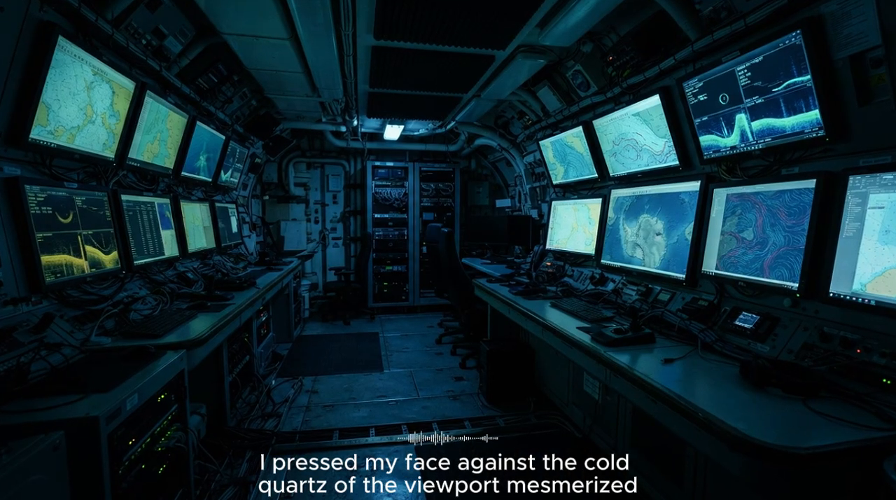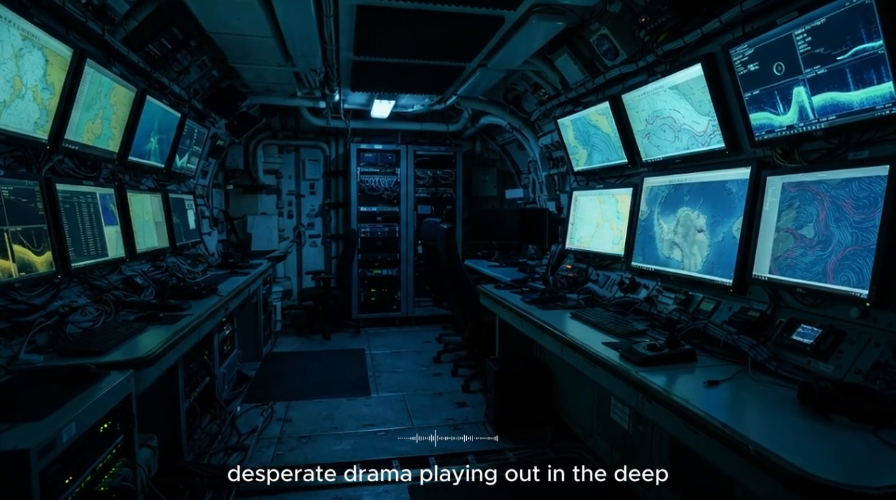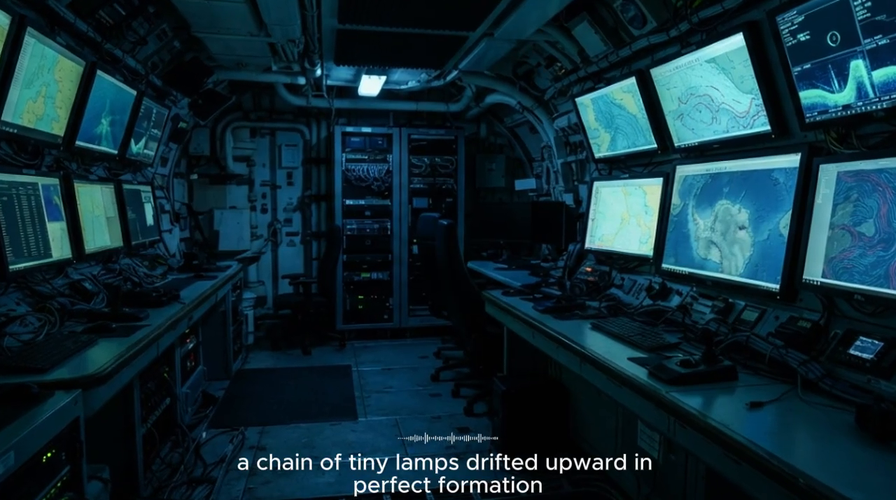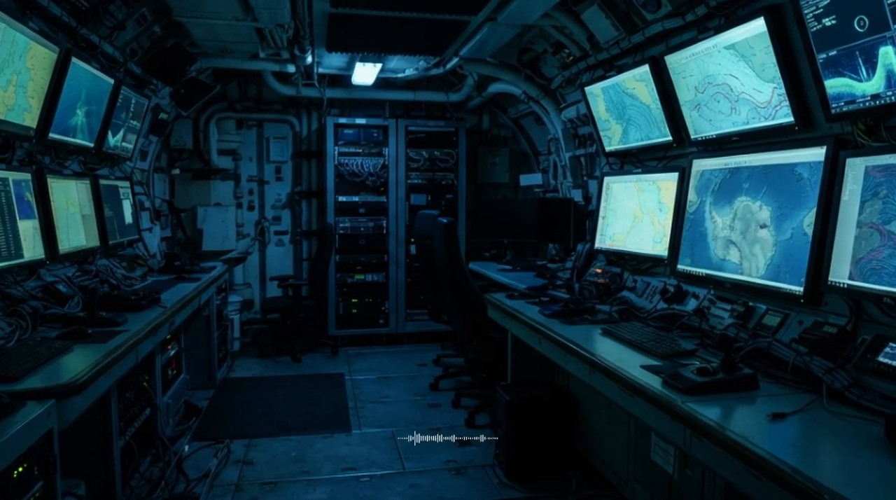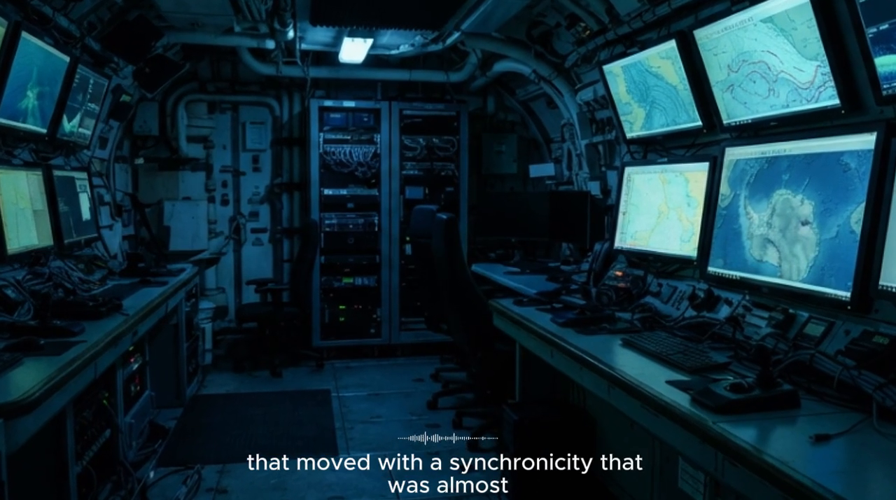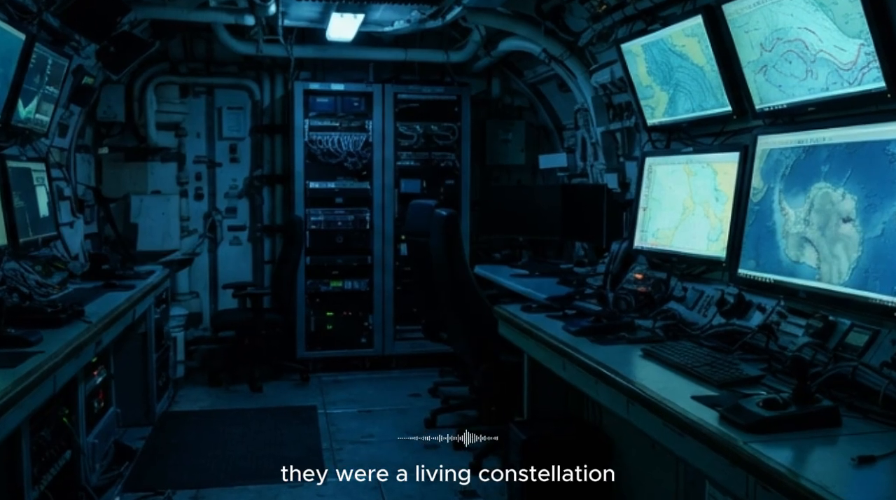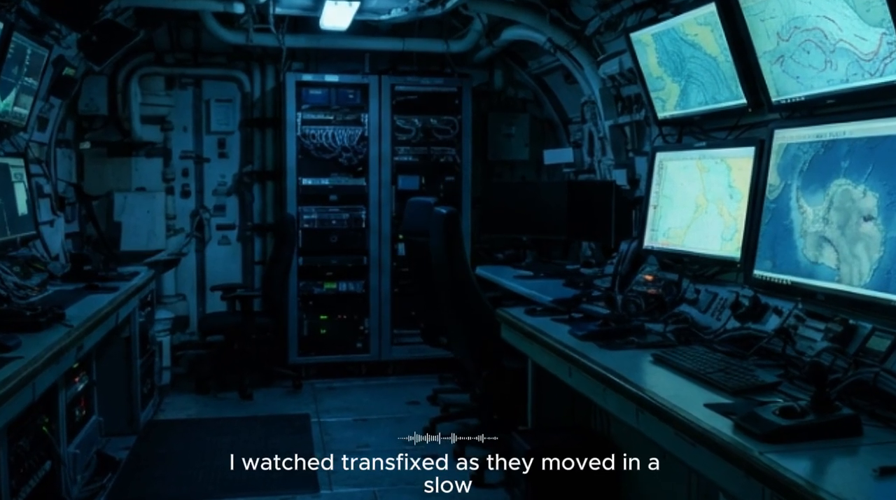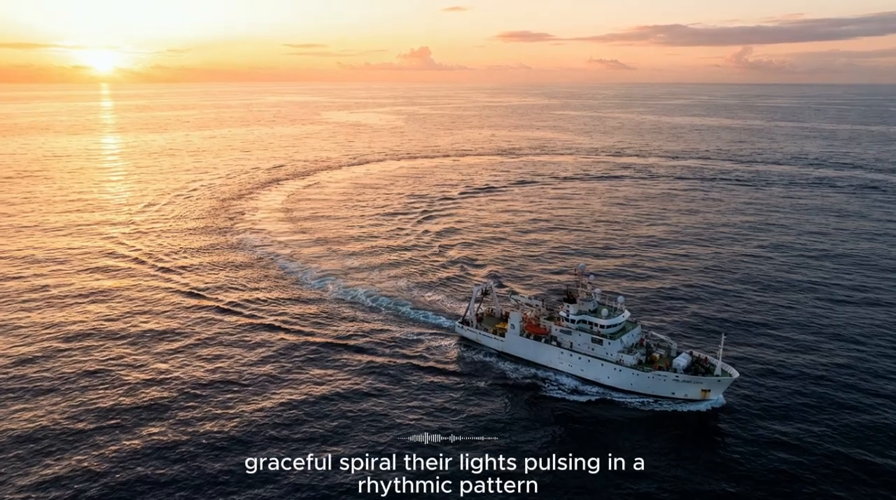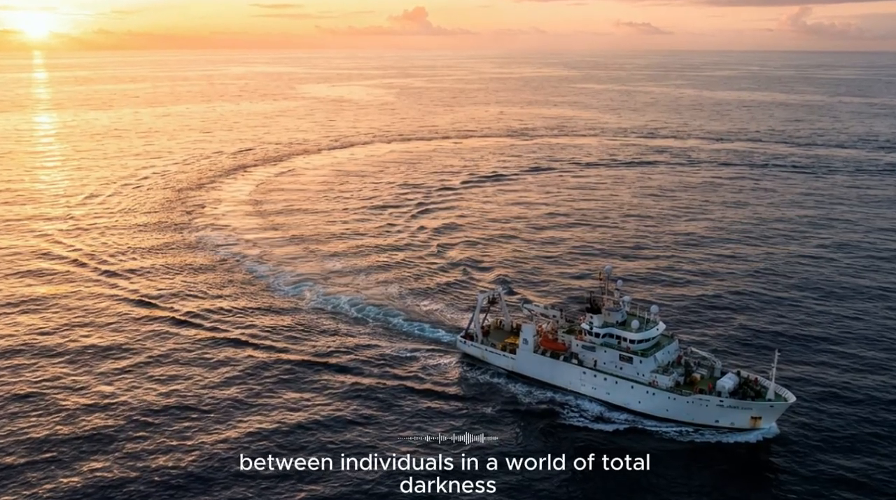I pressed my face against the cold quartz of the viewport, mesmerized, feeling a profound connection to this tiny, desperate drama playing out in the deep, and then I saw them. Below us, a chain of tiny lamps drifted upward in perfect formation. They were not lamps, of course, but animals, a string of glowing organisms that moved with a synchronicity that was almost military in its precision. They were a living constellation, a constellation that was rising. I watched transfixed as they moved in a slow, graceful spiral, their lights pulsing in a rhythmic pattern. It was a signal, a silent communication between individuals in a world of total darkness.